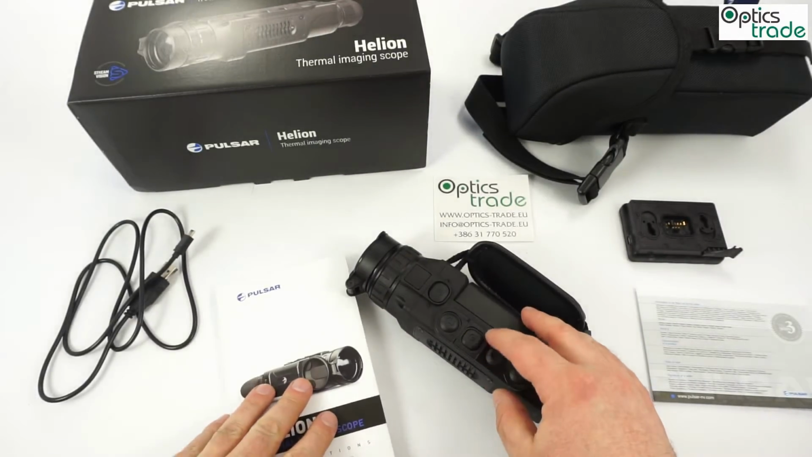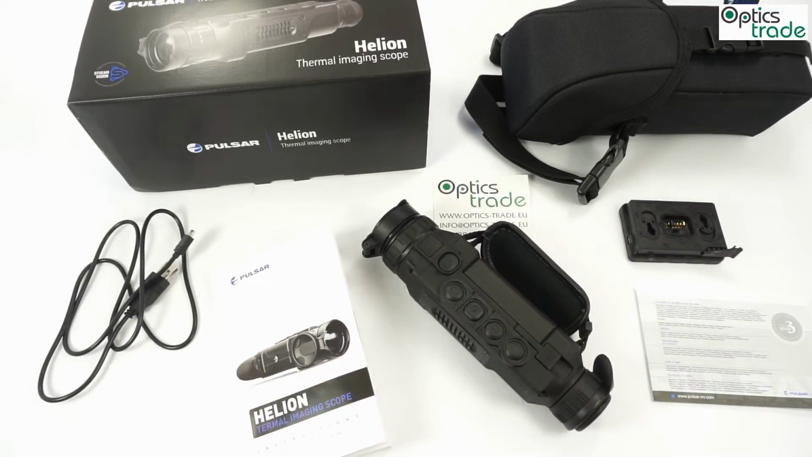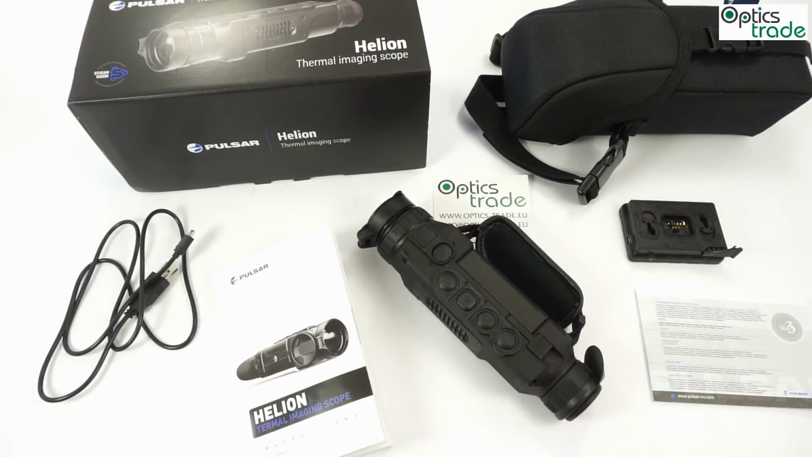This particular model is the XQ38F. It has a 38mm lens. This is the latest thermal imaging device made by Pulsar. So they are the last step in their development and research, at least for the civil market.